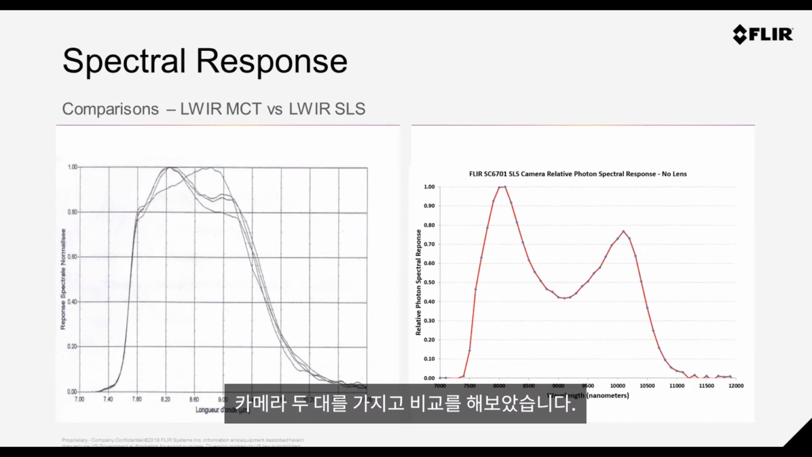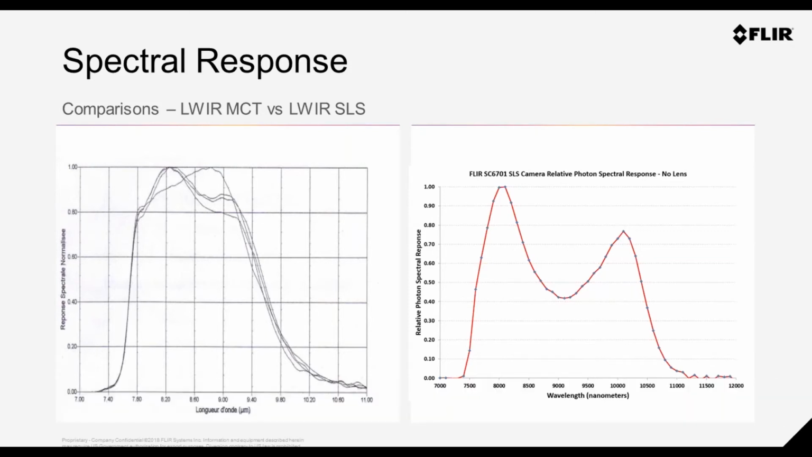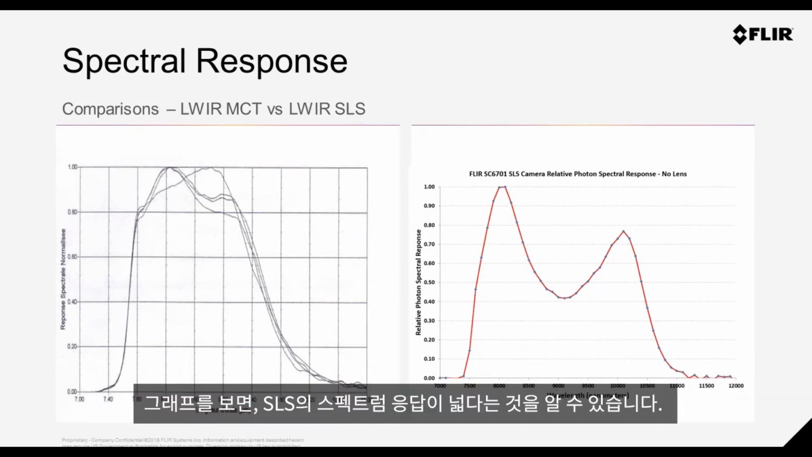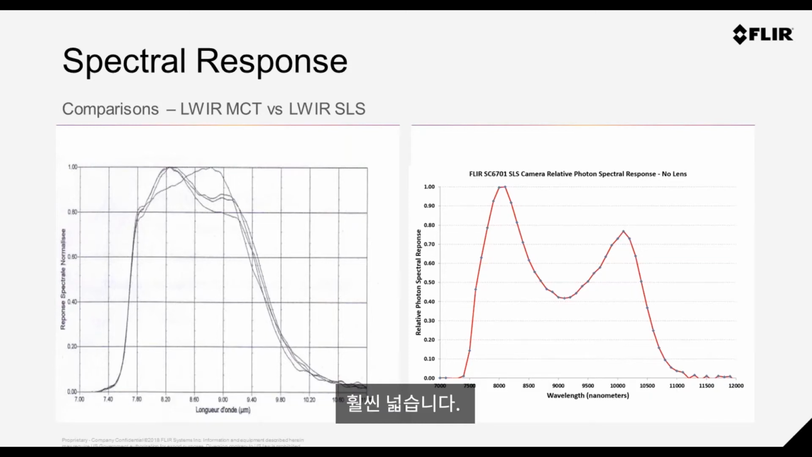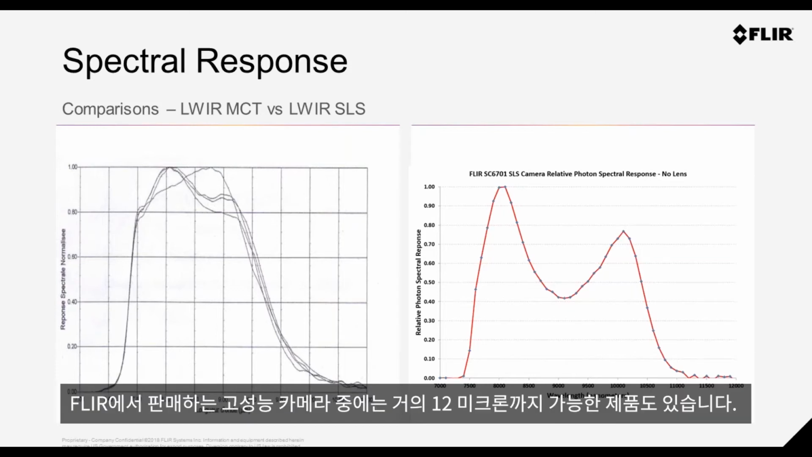Here you can see two cameras, two infrared cameras from FLIR actually. One is for reference a 7300, and on the right it's a newer 6701 SLS. Now, from the graphs, you'll see that the SLS has a much wider spectral response. It spans wider. Here it's about 7.5 to 10.5, but on some of our more advanced cameras, they operate a little bit further, nearly up to 12 micron actually.